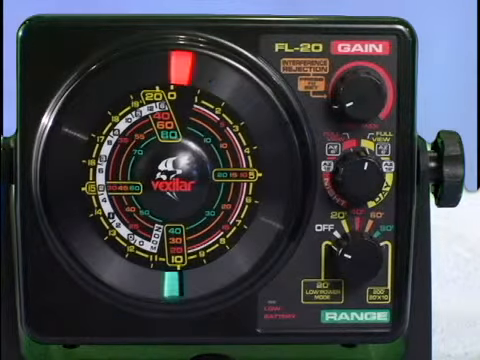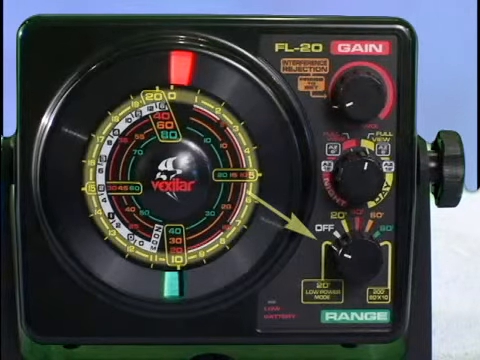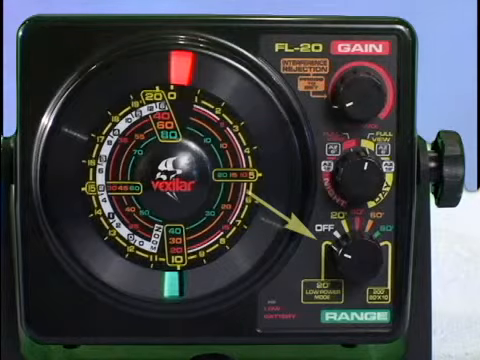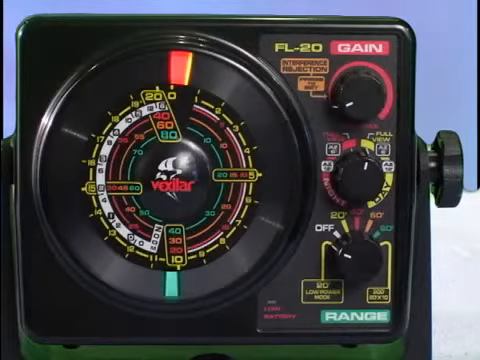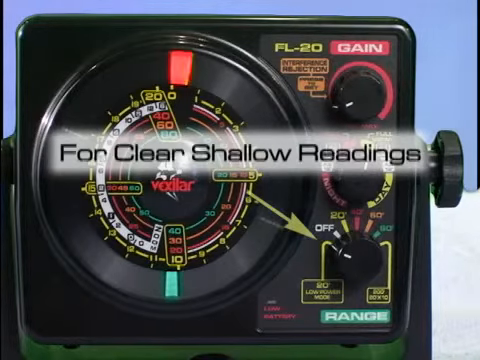Also, notice the 0 to 20-foot low-power range setting. This sets the range to 0 to 20 feet, but with the output power of your unit reduced by 50%. Now, when you're fishing in waters with lots of weeds, or maybe even large schools of fish, you will find that the lowest setting on your gain is simply not low enough to clearly understand the signals below. With the 20-foot low-power mode, you can cut the output of your unit by 50% to make it easier to find true bottom in the weeds, or to make it easier to find your bait within a school of fish.